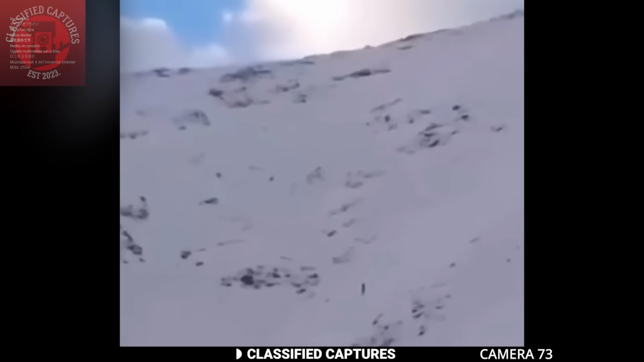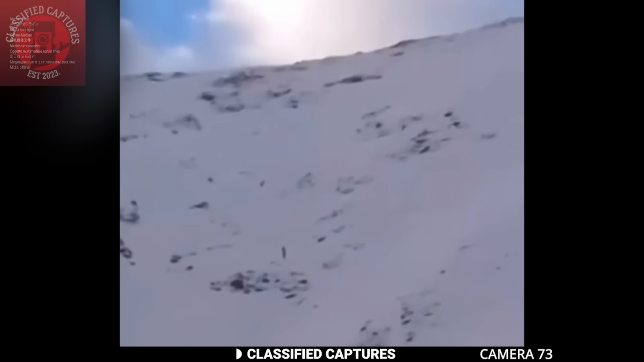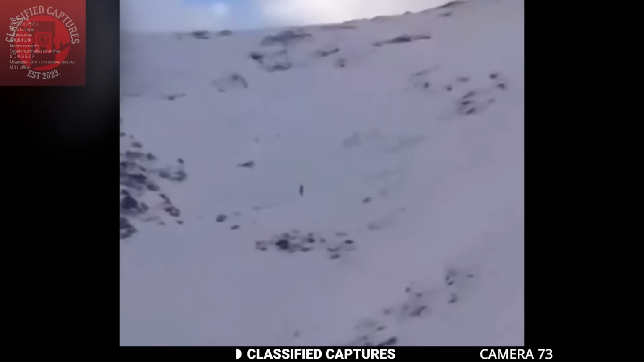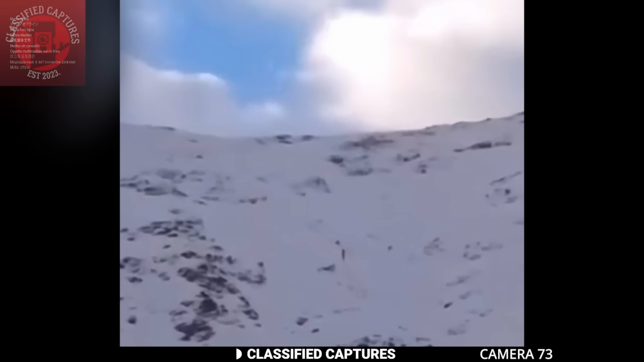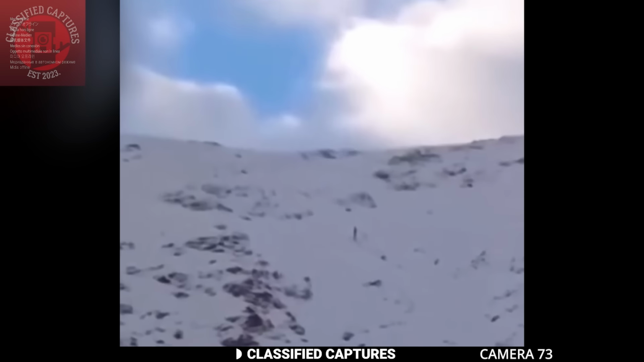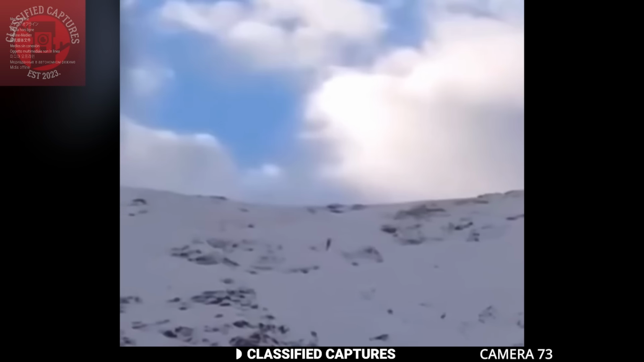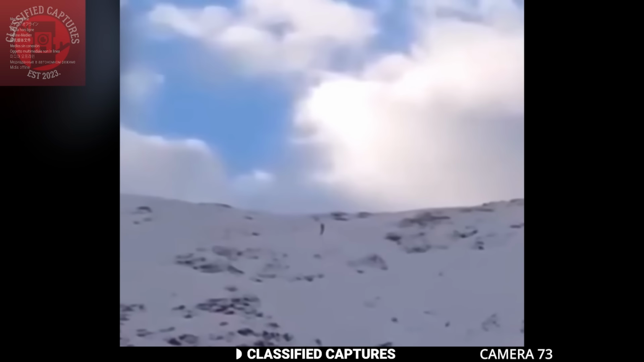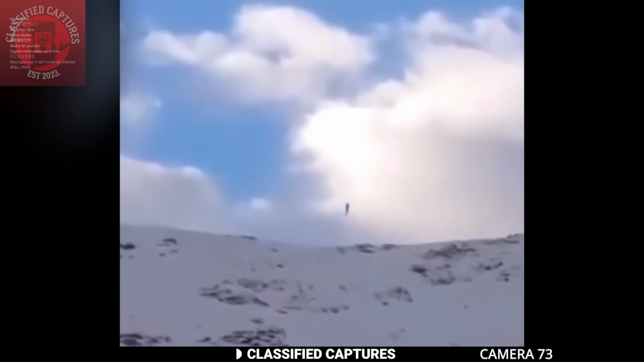This next footage comes from Afghanistan, where some villagers in a mountain area noticed something strange climbing up the mountain. The figure appeared tall and skinny, moving extremely fast and effortlessly up the steep terrain. It was so unnatural that it became hard to tell if this was even human at all. But what happened next made it even more bizarre. As the figure reached the top of the mountain, it floated up into the sky.